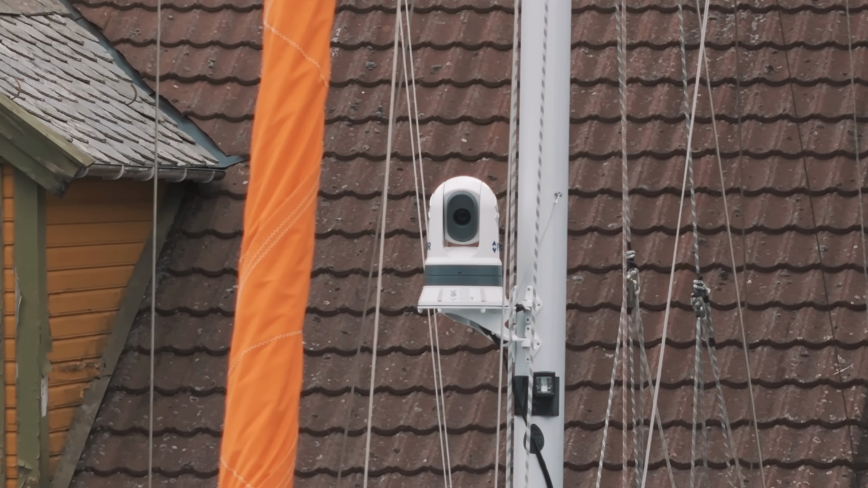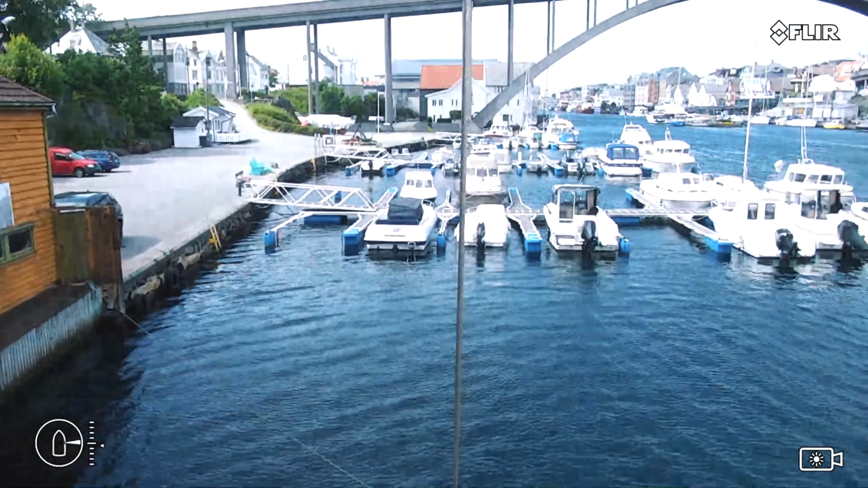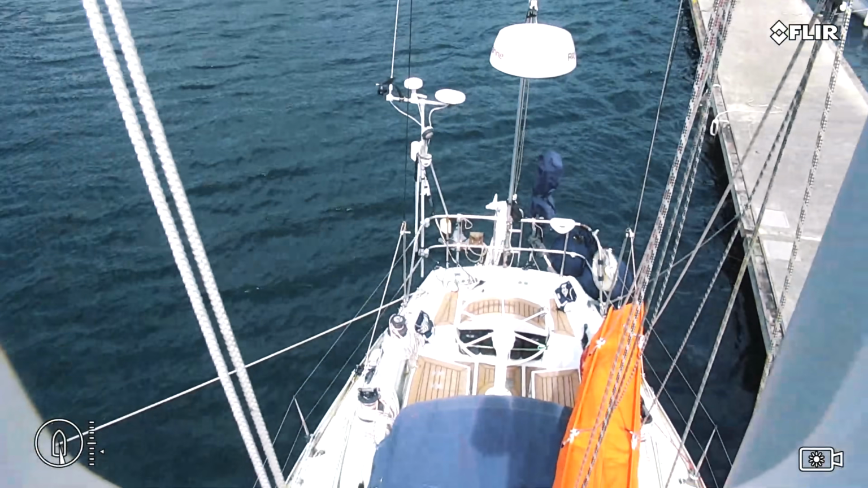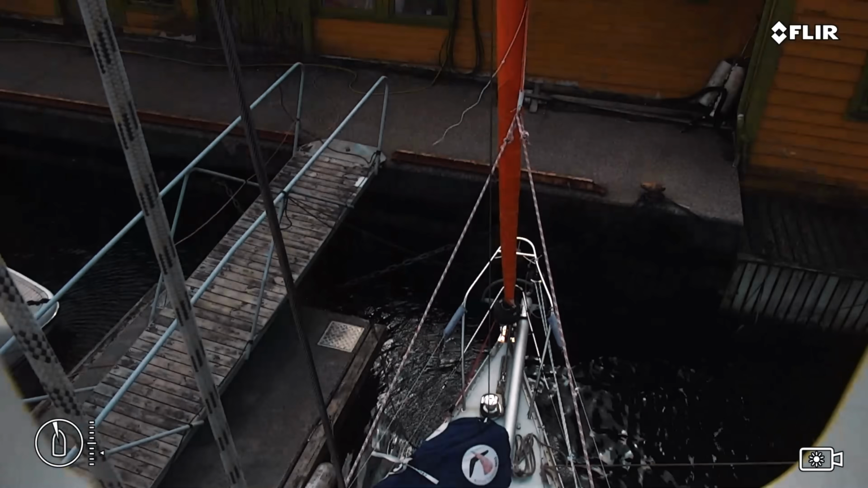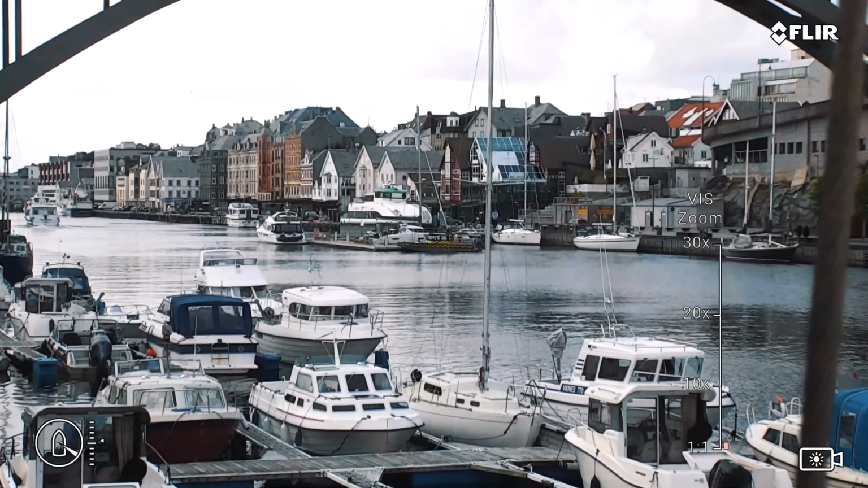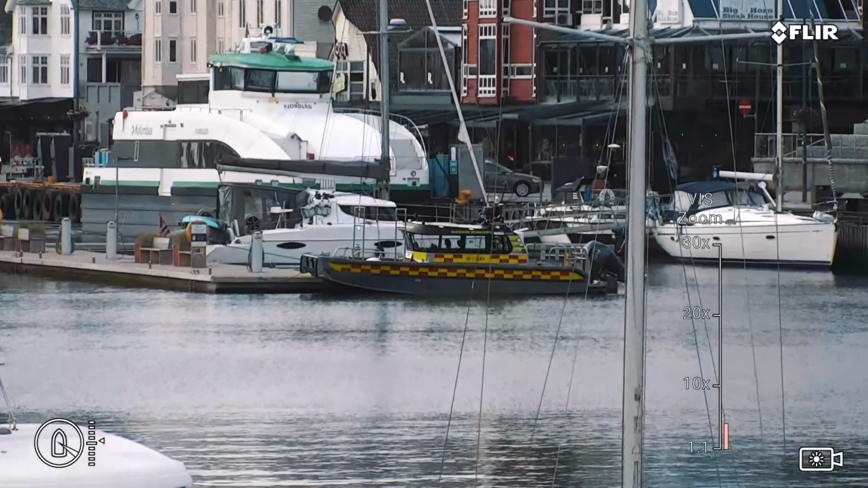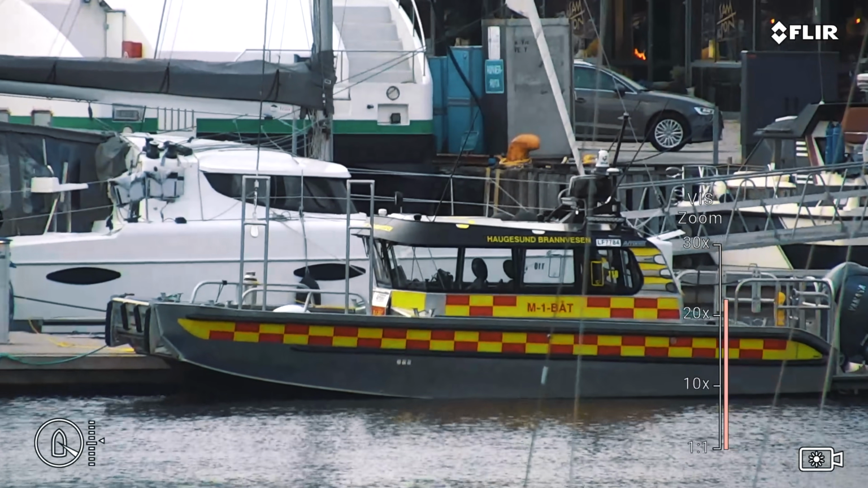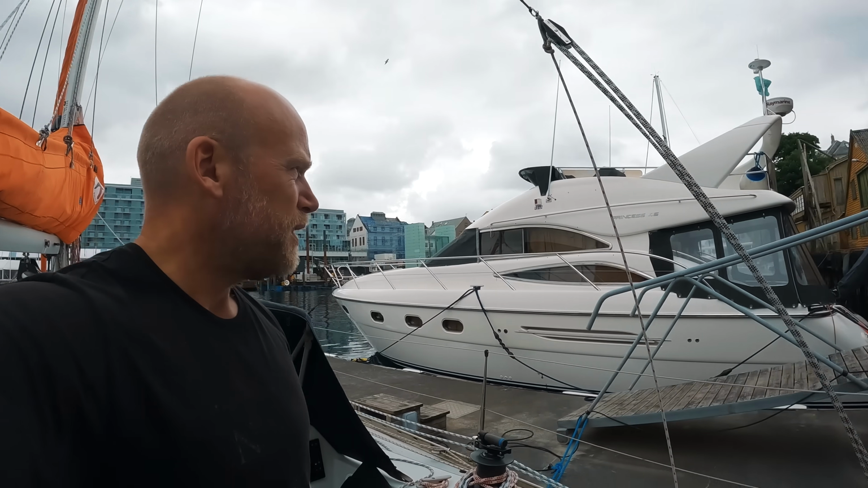The intention of the camera is to have a full omnidirectional view of the surroundings while sailing. This will bring me more peace of mind while resting in the cabin. The extreme 30x zoom capabilities will also come in very handy when searching for buoys and obstacles in the water for safer navigation. That's so cool. So I think it's time to head out in some more open water and see what this thing can do. Let's go.